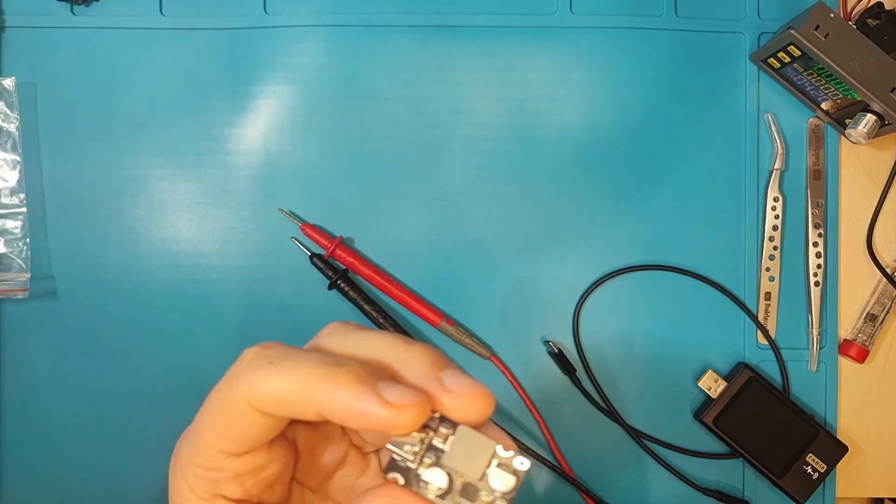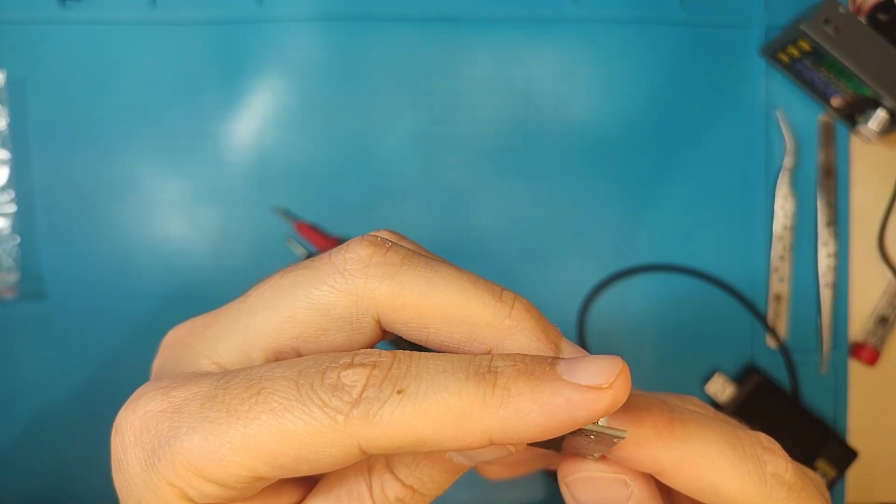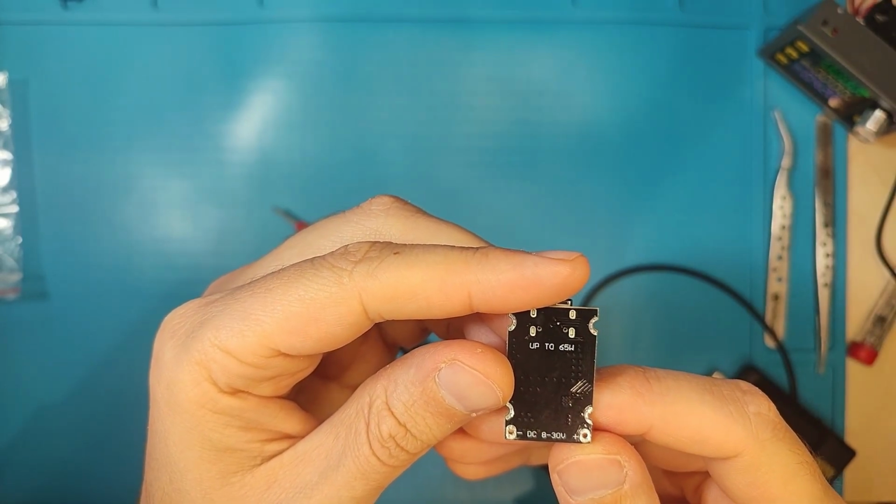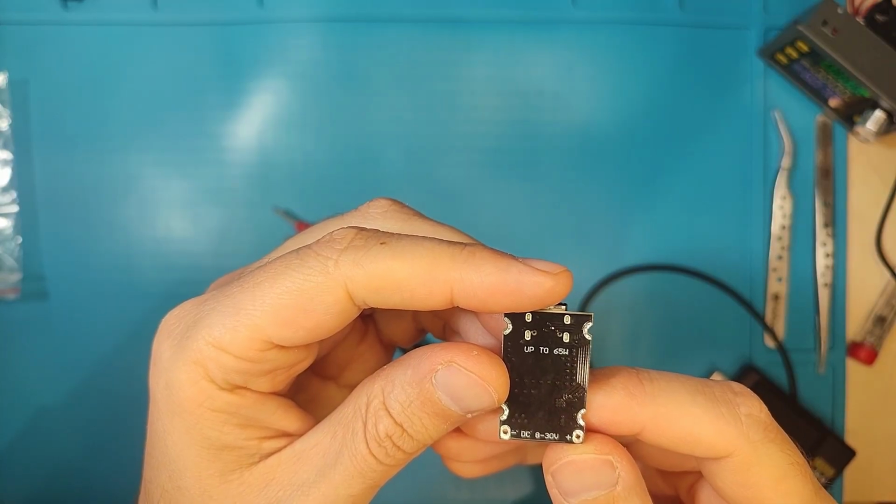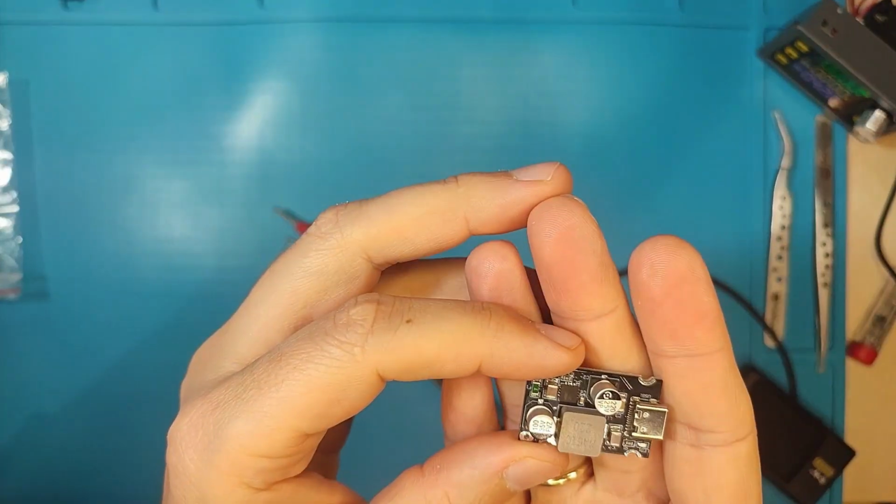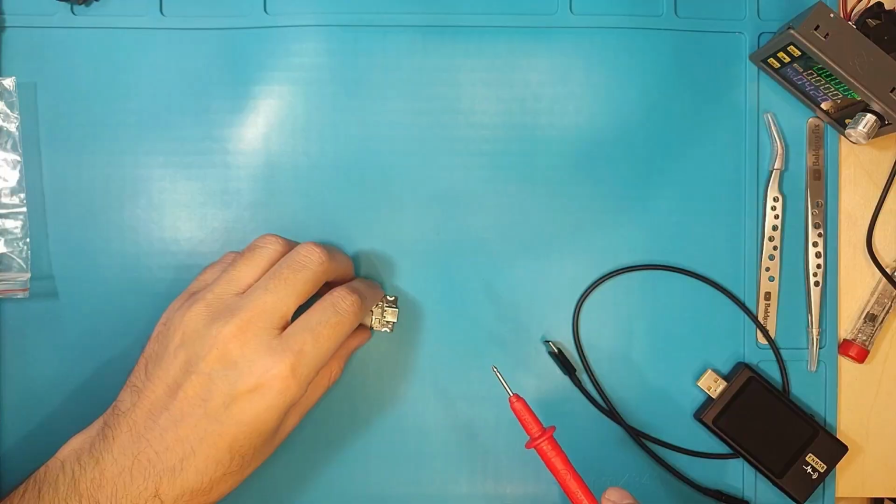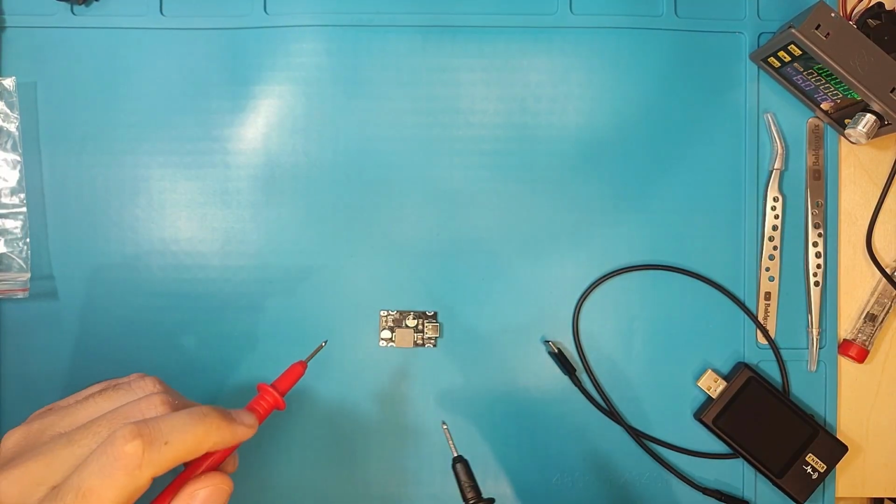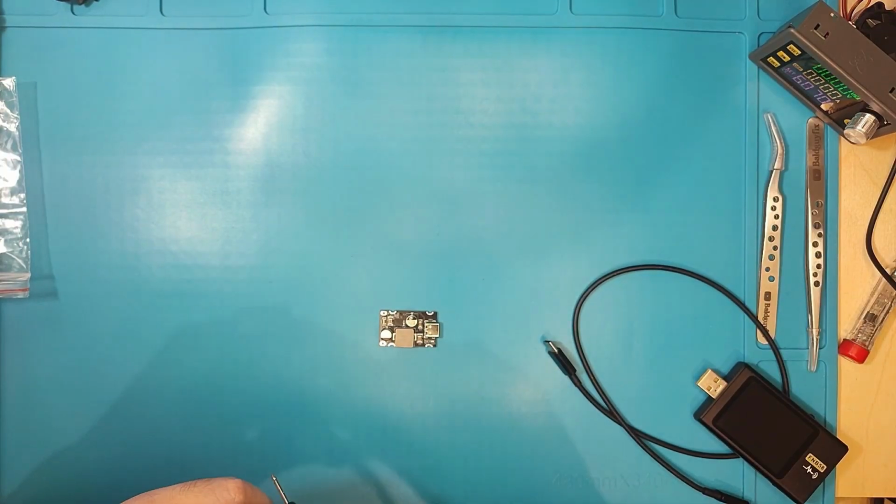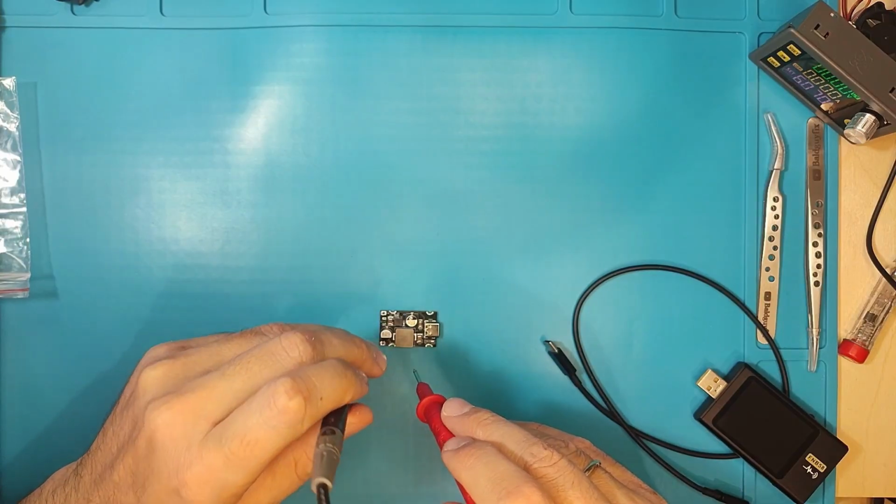This device says that it can take input from 8 to 30 volts, and it can output up to 65 watts. So let's give it around 23, because my power supply has an input of 24. So let's just keep it around our input.